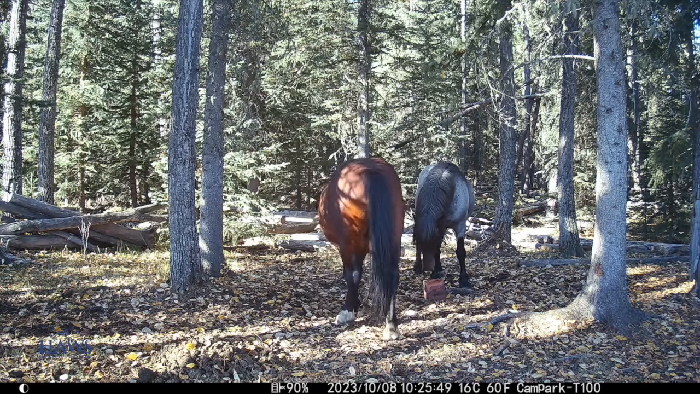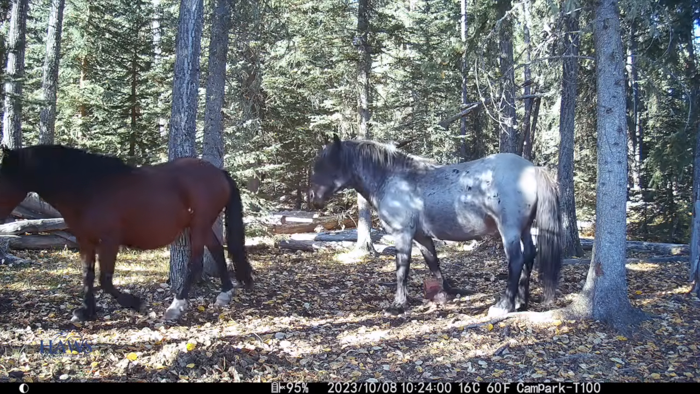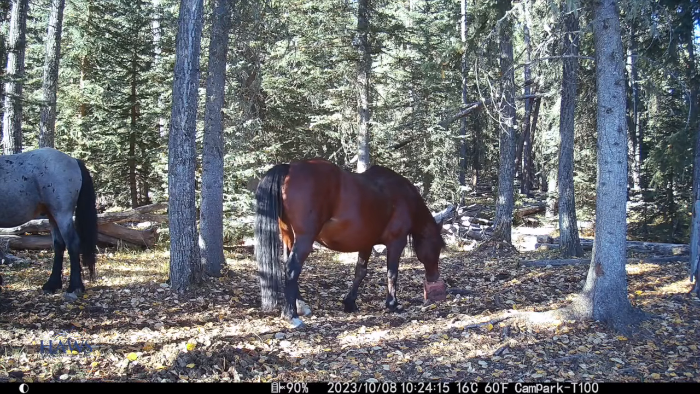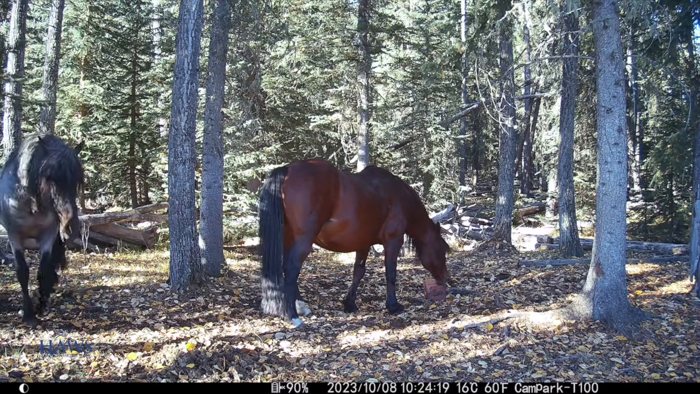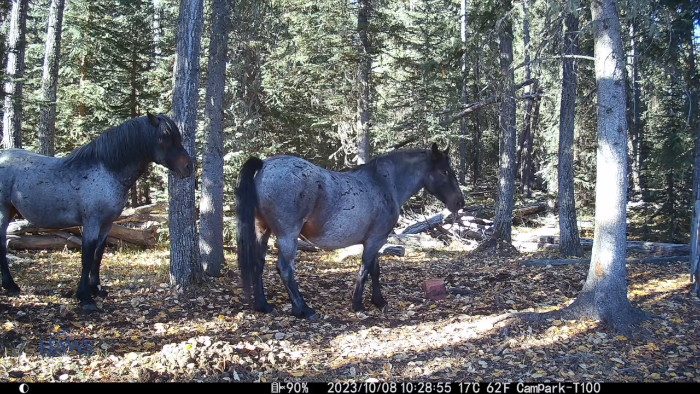Now, this doesn't seem to be a very aggressive meeting, but they're definitely having a chat, and Trojan is kind of saying, well, you really don't belong here. This is my lady, and you're not welcome to her. But he sure is being polite about it. And there's Trojan and Tia now after the other stallion leaves.